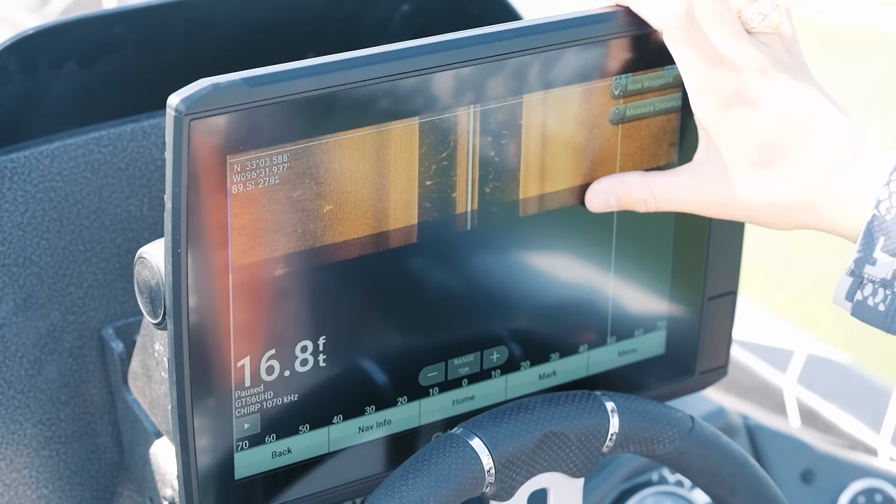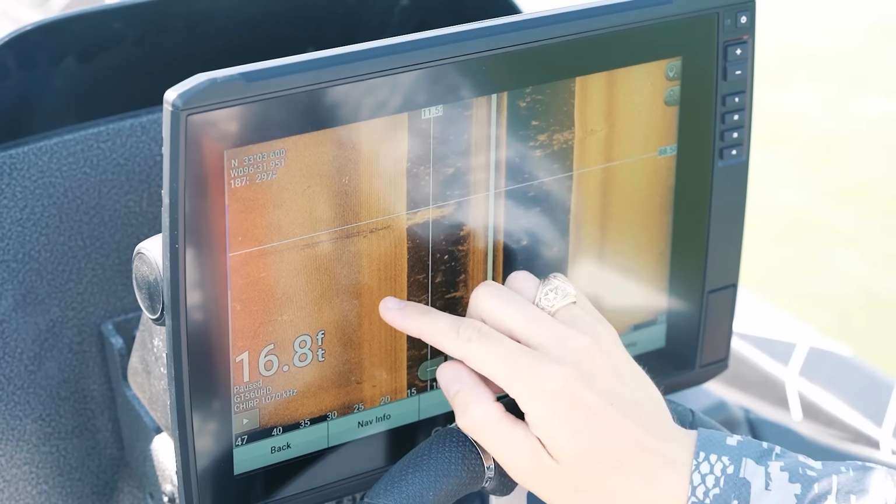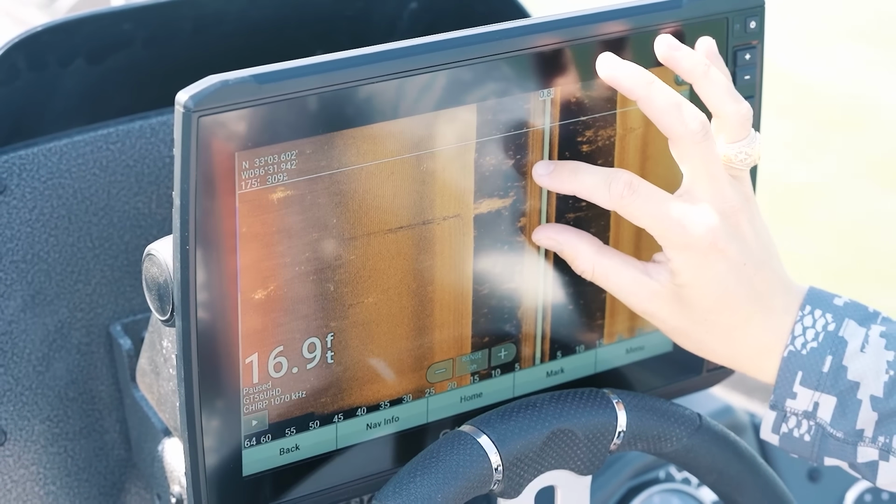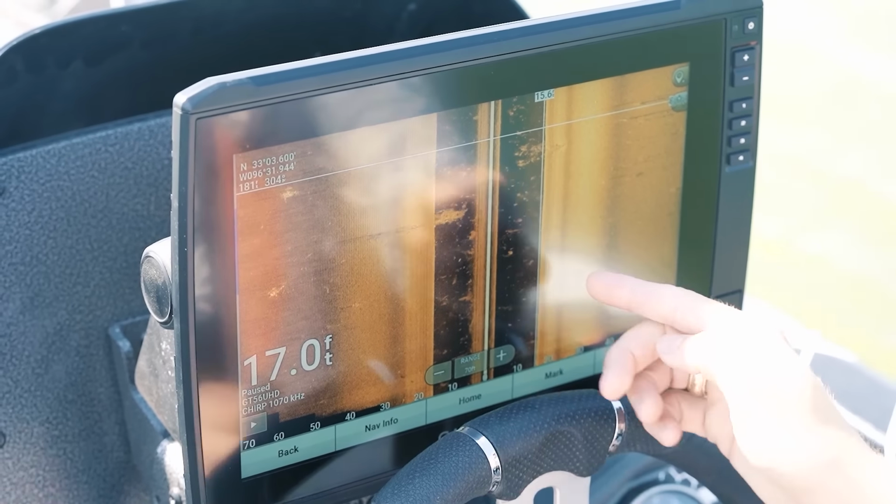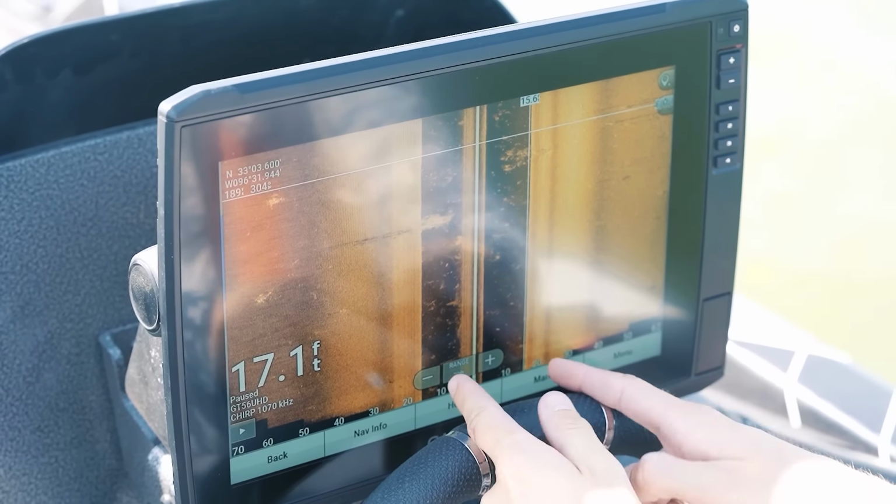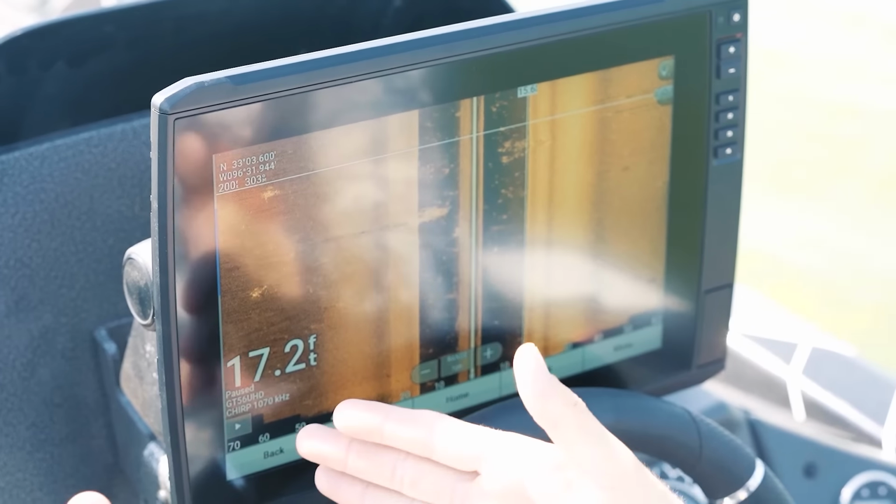The first of which being, I'm gonna zoom back right here, this right here is either a tree or a brush pile. We actually went basically directly over it because you can see it is right on the edge of where that line is. That's the bottom, directly underneath the boat, but it's just on the left side of the boat because it's displaying on the left side of my screen.